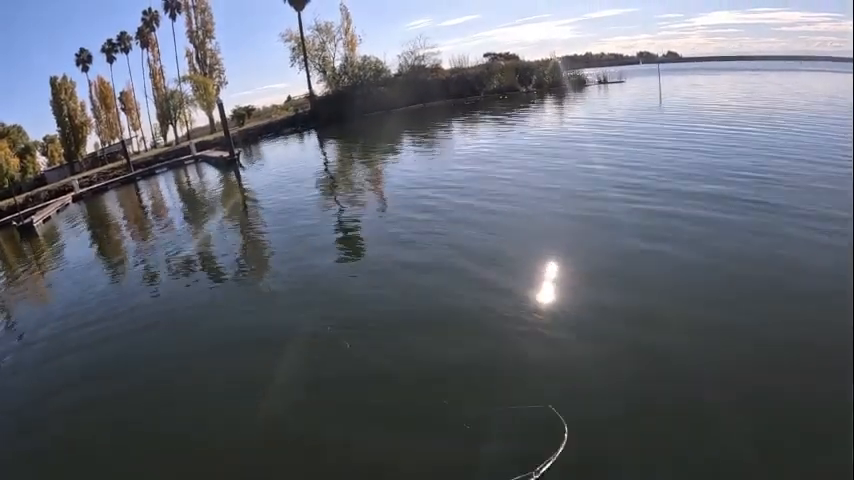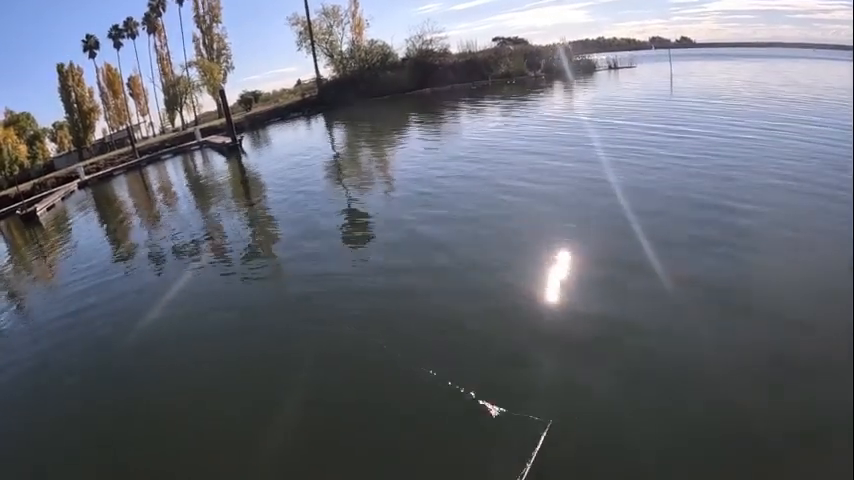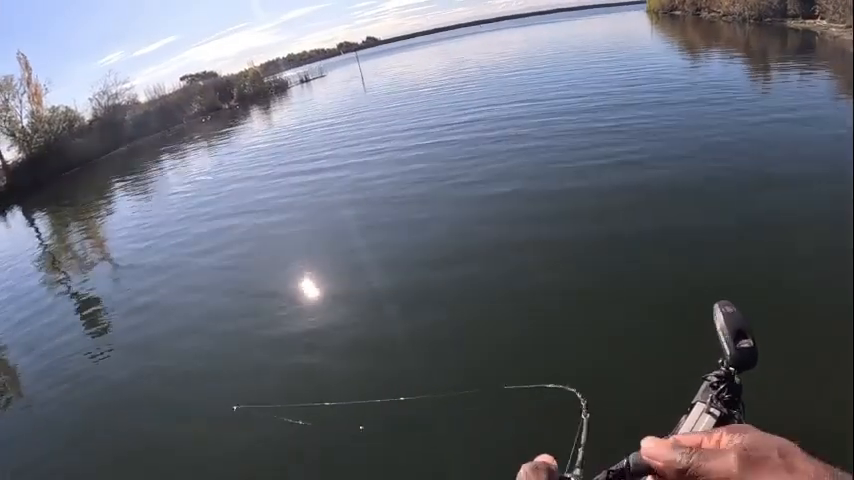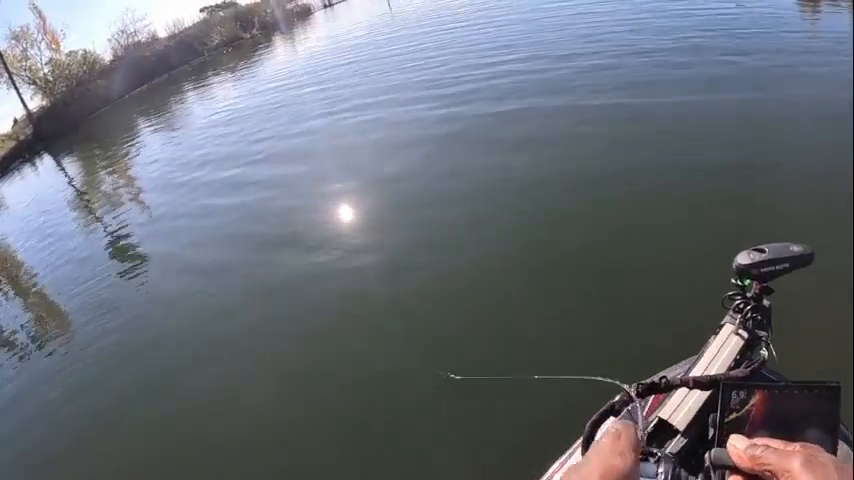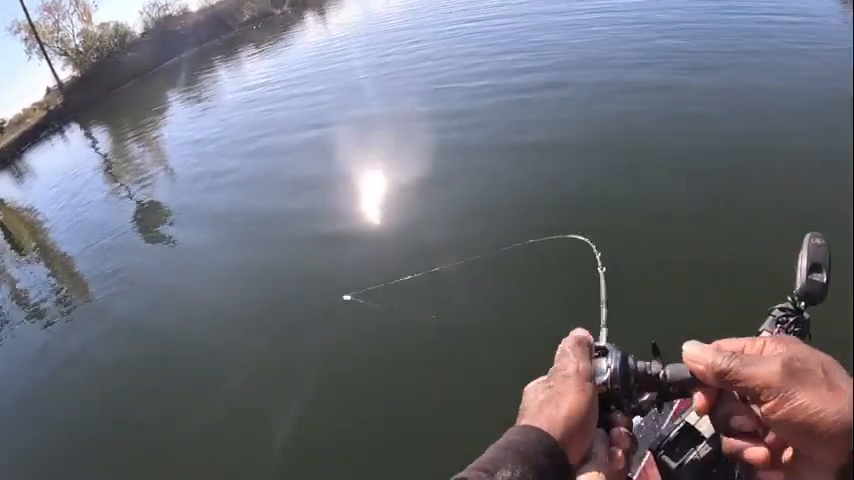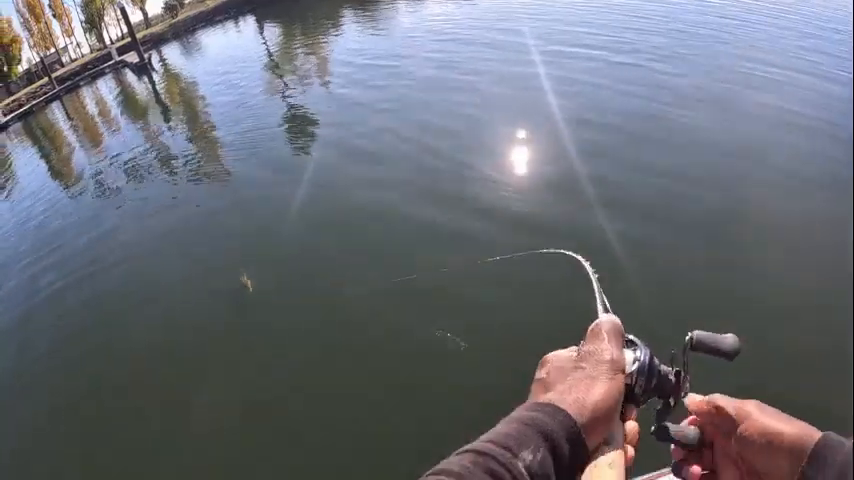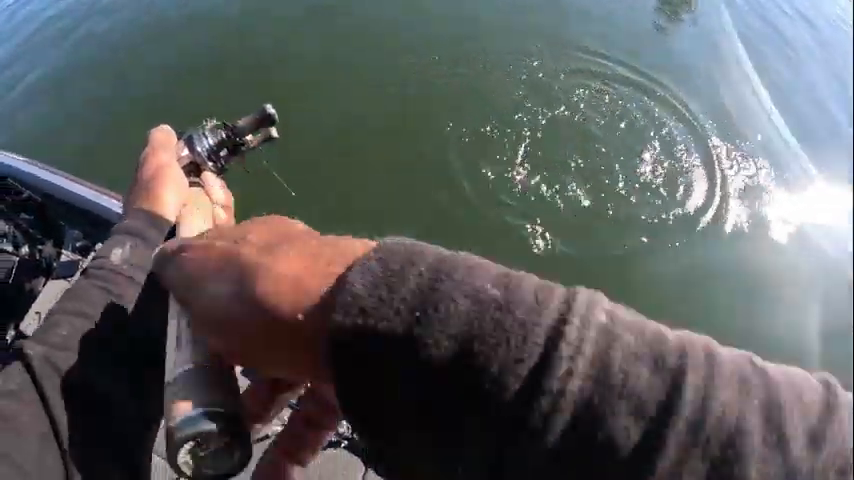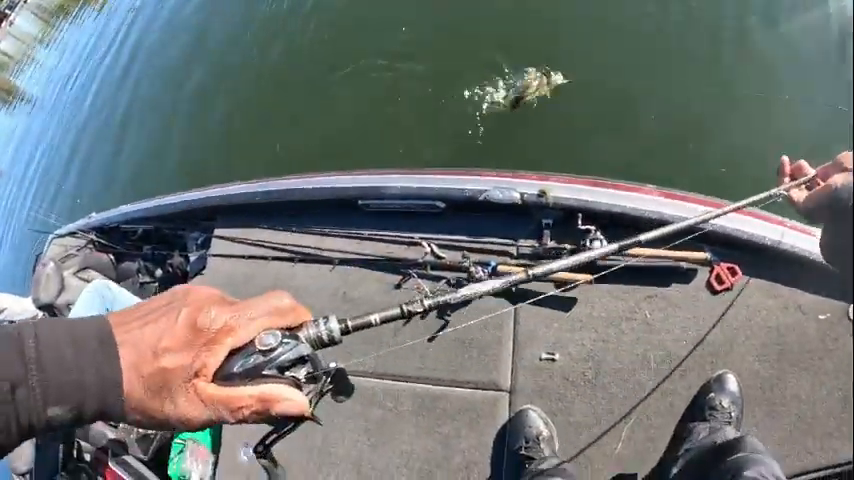So you prefer a shorter rod with a jerkbait, right? Yeah. Nice little short rod right there. There you go. That could be a good one. We like that jerkbait. That looks like a nice fish. That's cool. Oh yeah, he's nice. Golly, look at that nice little fatty right there. You got him. You hooked him good. Nice.